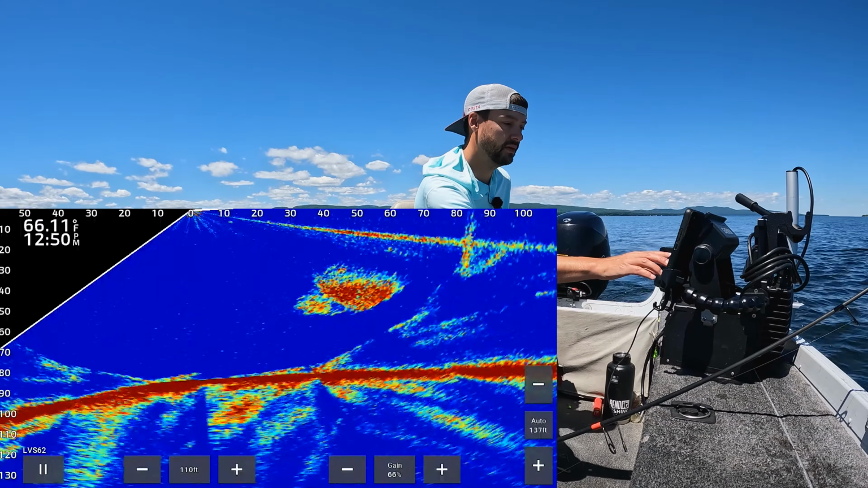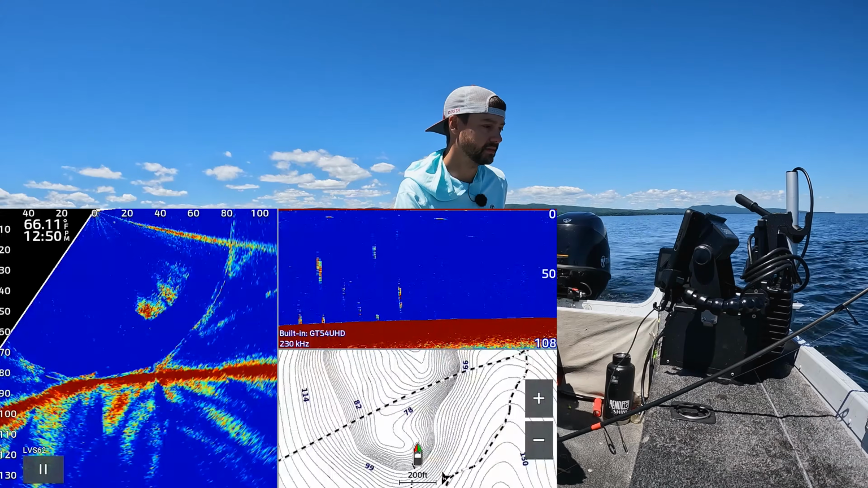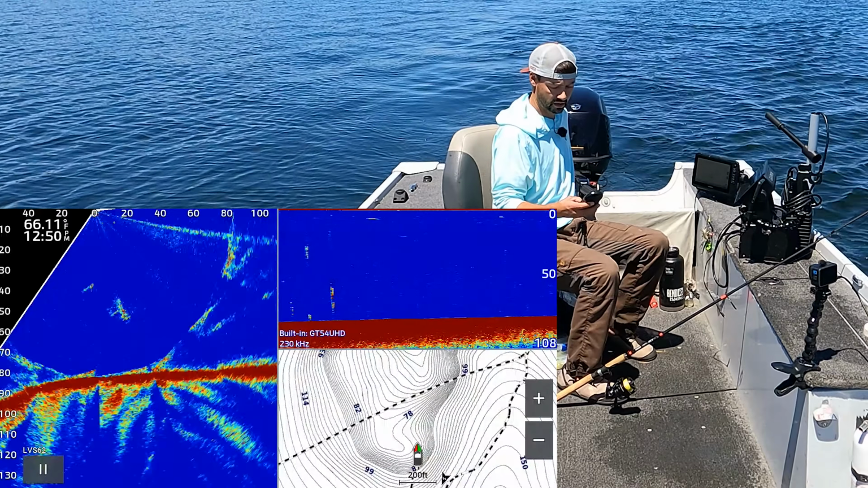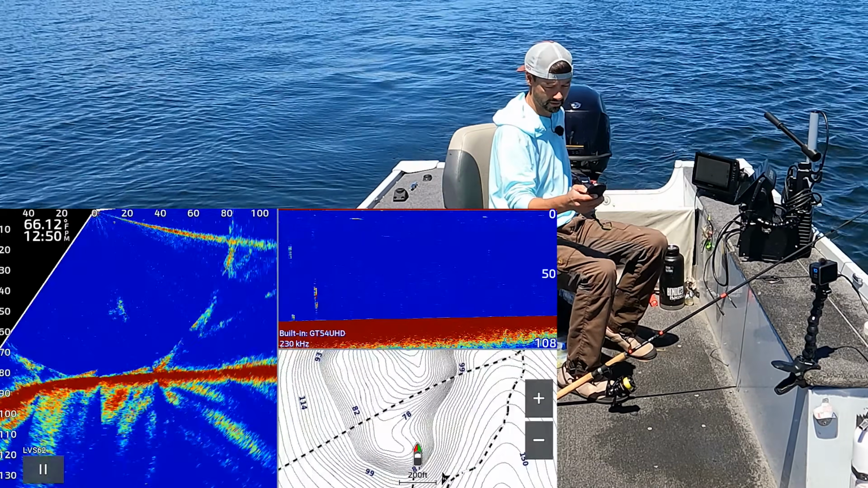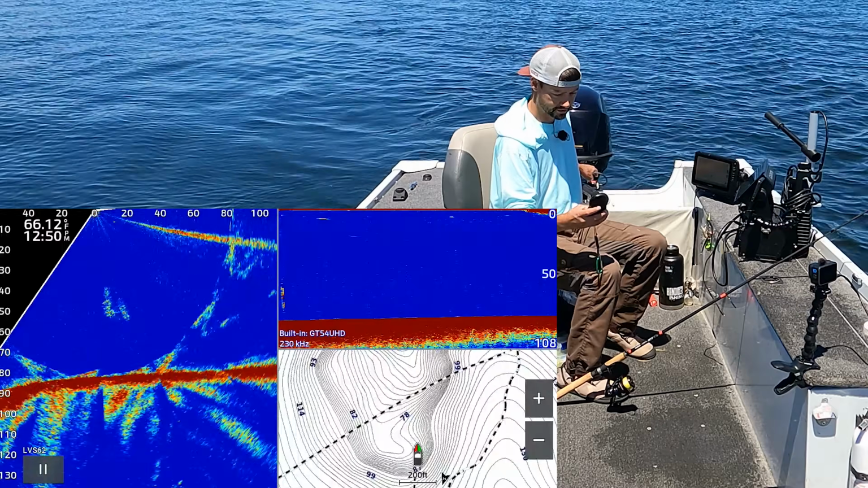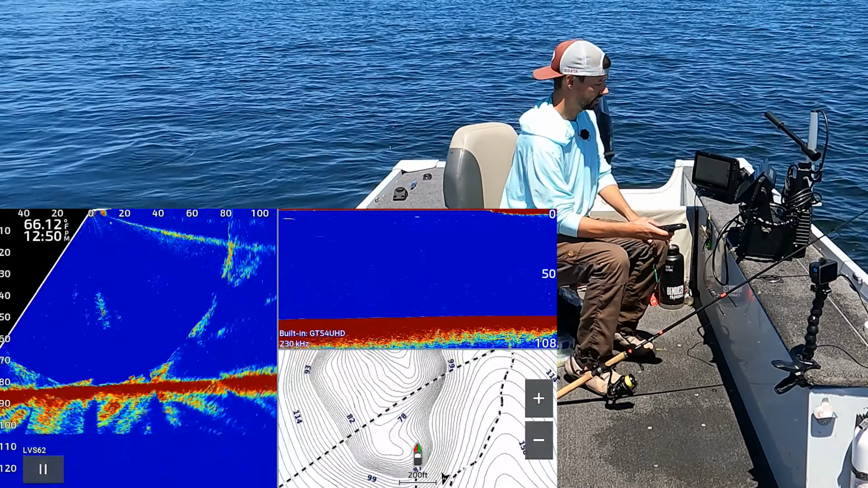Now, there's a couple issues with humps. One, if you're using 2D, you might not see them till the last minute because you're basically climbing up a mountain. Yep, so there's some lakers underneath them. And I have spot lock in the front. So how your boat is set up kind of matters. So I have just the remote to do spot lock. And there's no wind, but I'm gonna hit spot lock anyway.